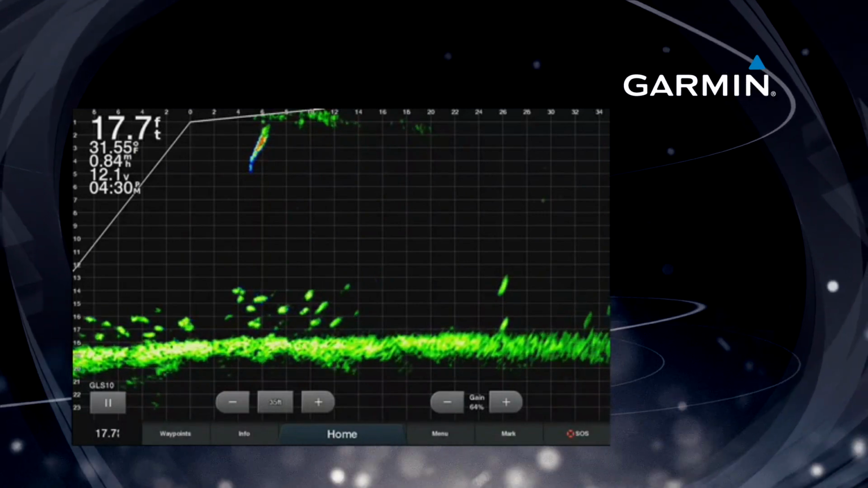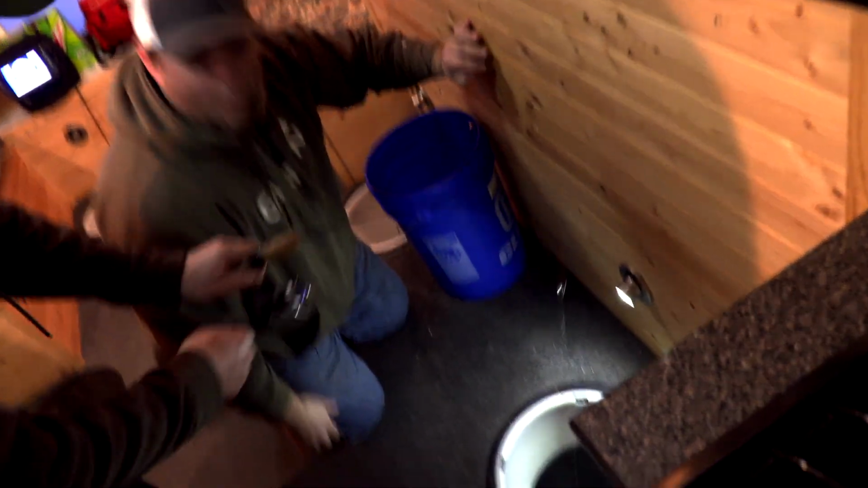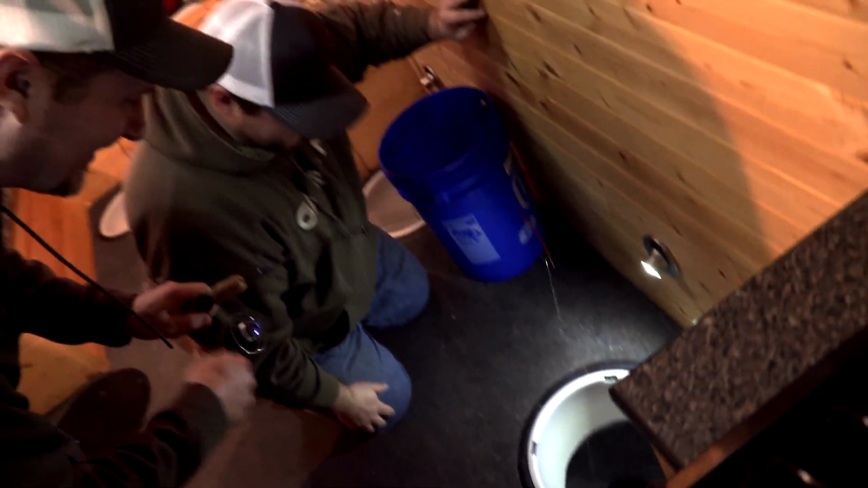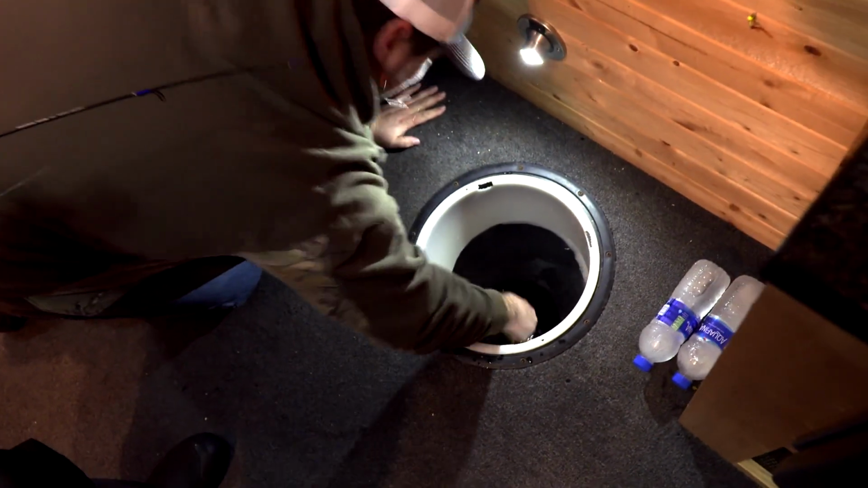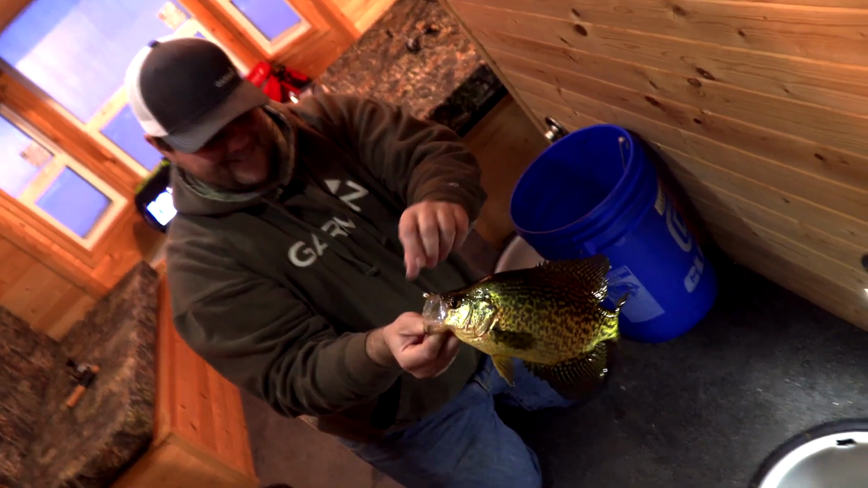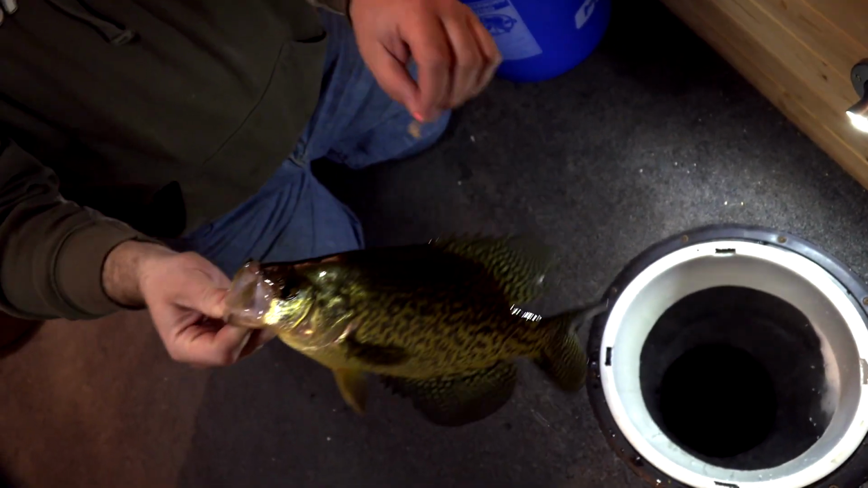They've got us all worked up. We can't even sit down right now. They're everywhere on the screen. There he's going up. Look at that crappie. Oh yeah. That's what we came for. Woo. That's a slab. Big one there. Look at that. That's a nice one. That's why you come to this area. Yes. Nice. And that's what those bigger marks are off to the side, some of the bigger crappies.